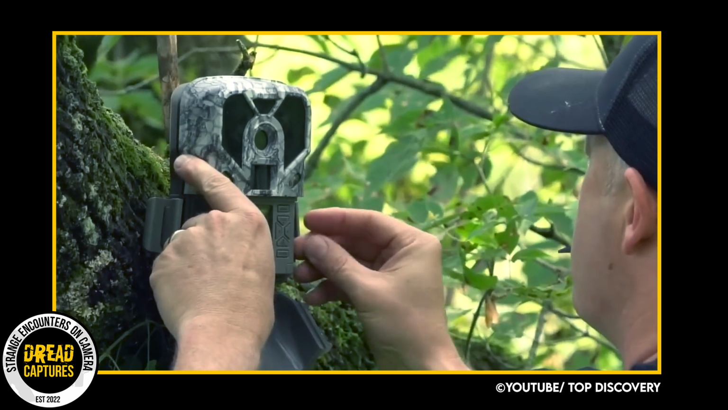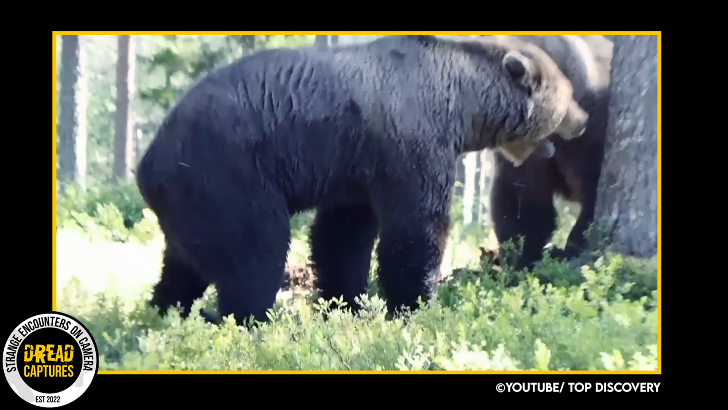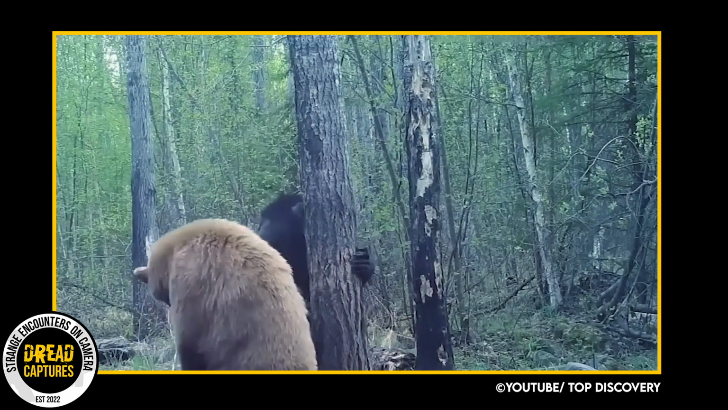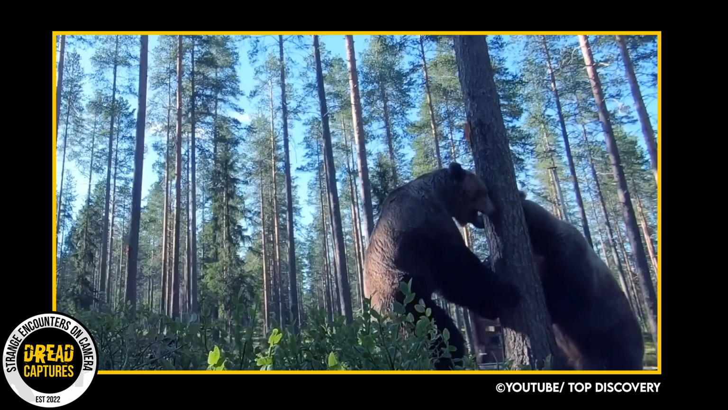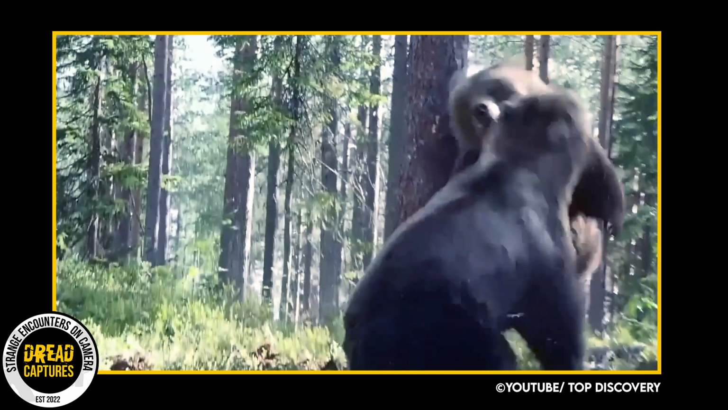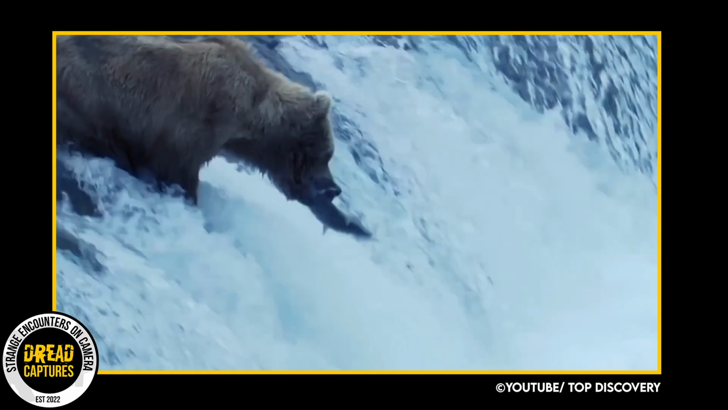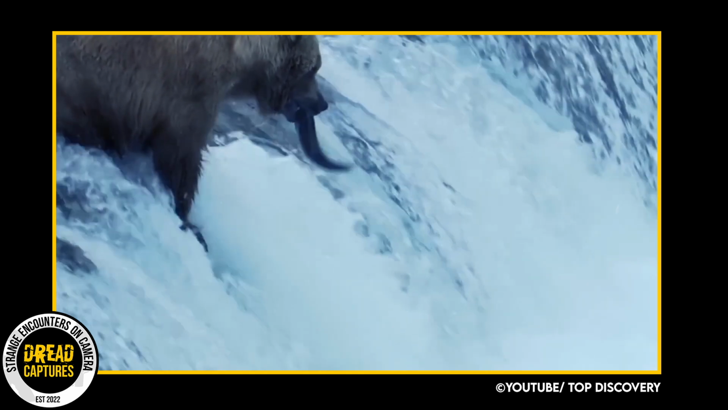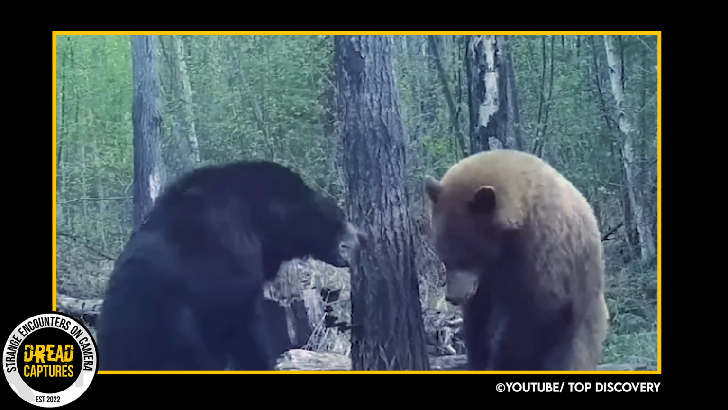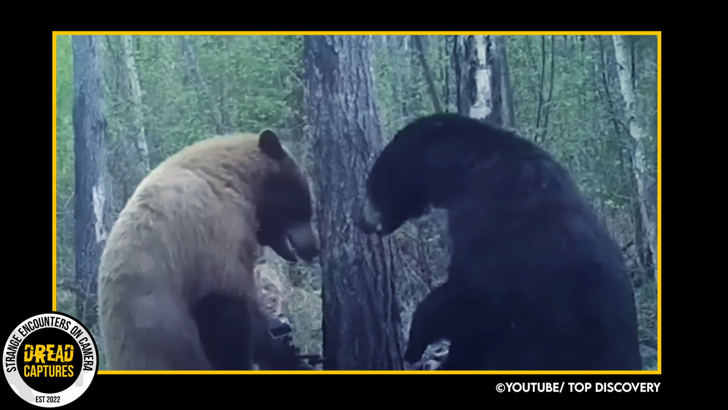Thanks to a trail cam, we now have a rare glimpse into the wild and what bears do when humans aren't present. This trail cam captured a thrilling video of two mature black bears locked in a battle, which some may interpret as a territorial fight, but it is more likely a display of dominance or a defense of a food source. The clip showcases two black bears, with one being a cinnamon bear, a subspecies of the American black bear that has a brownish color and darker arms and face.